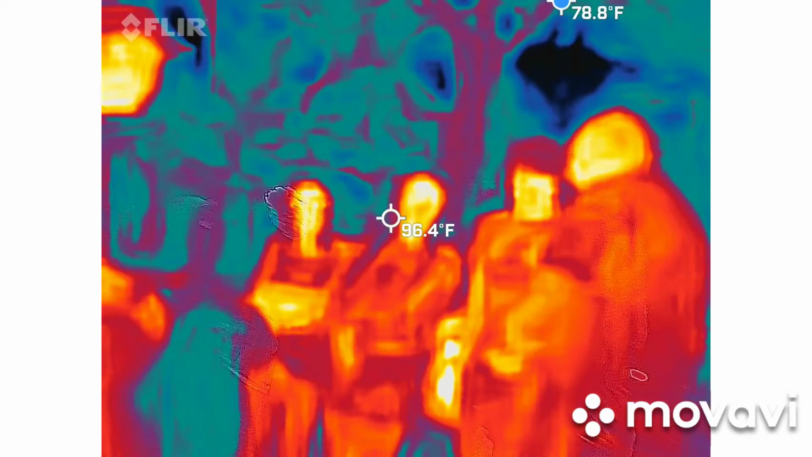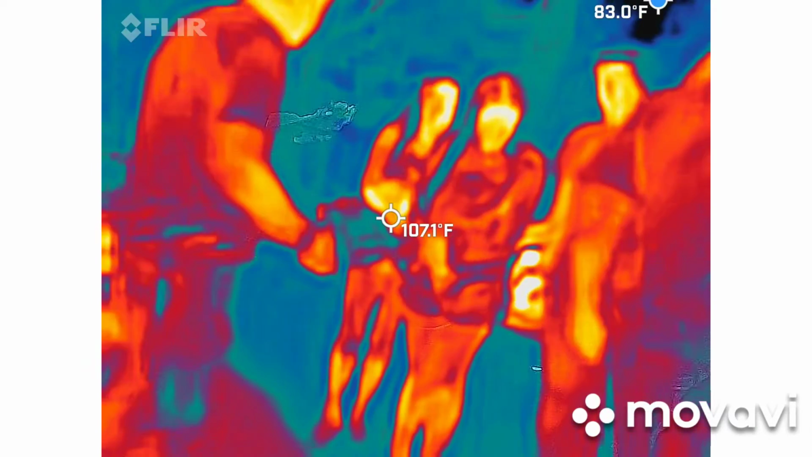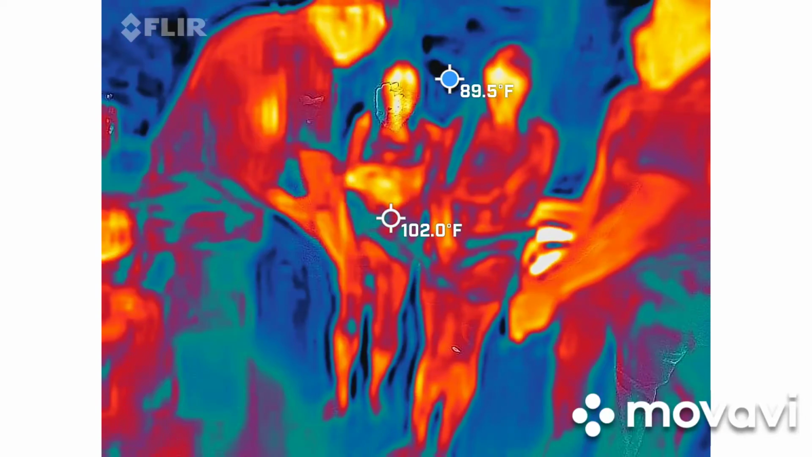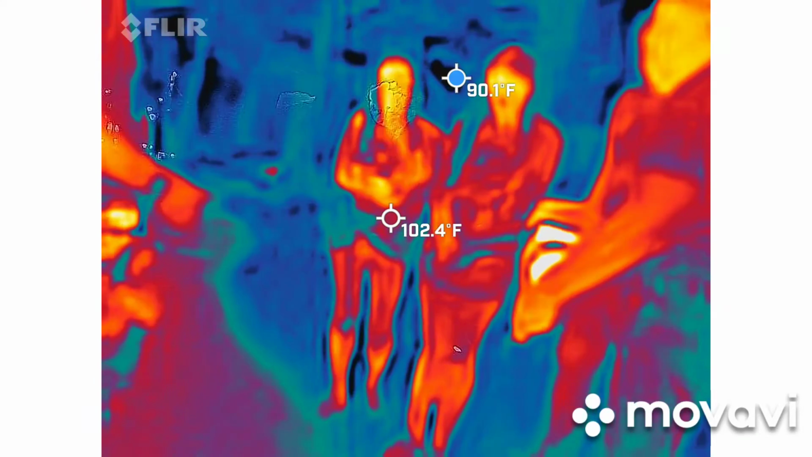All right, so go ahead and point one of those lasers down for me. Tucker, you're going to be taking hundreds of pictures through Dad's lasers. I'm going to point it right in front of me. I know what they look like on the ground. So you're going to be taking pictures through the lasers.